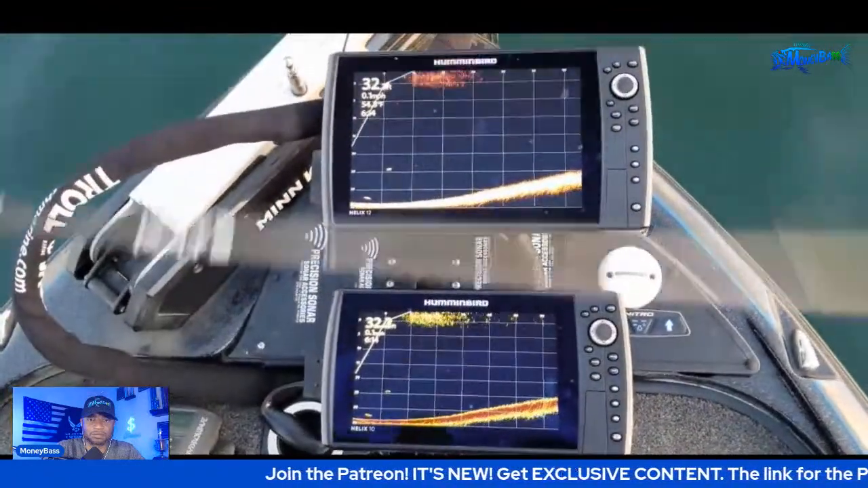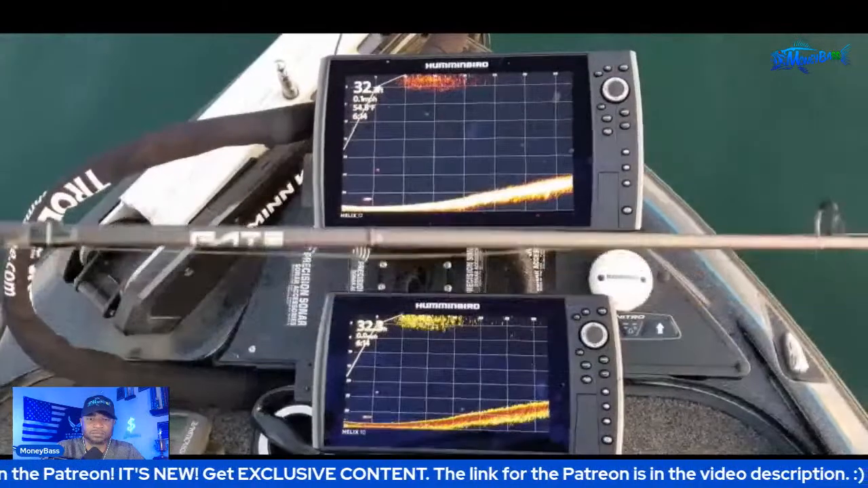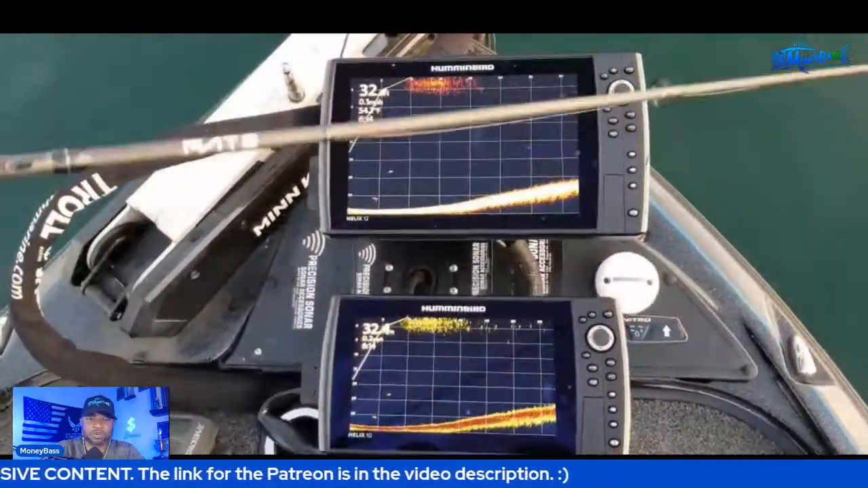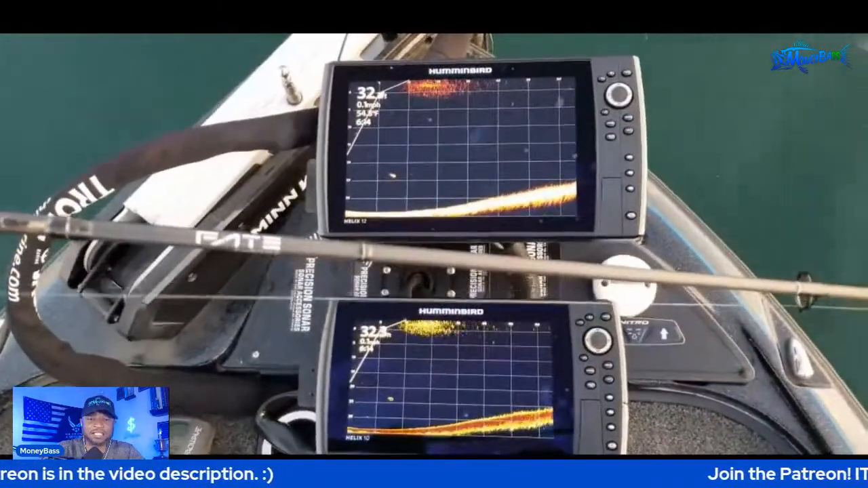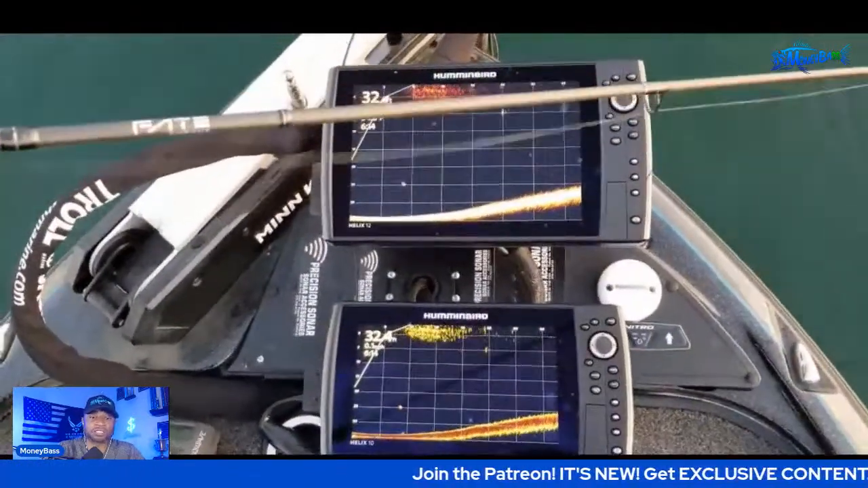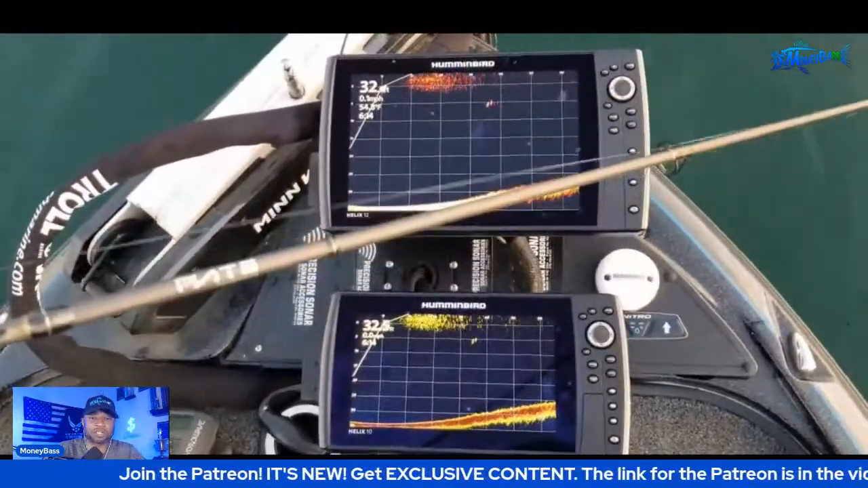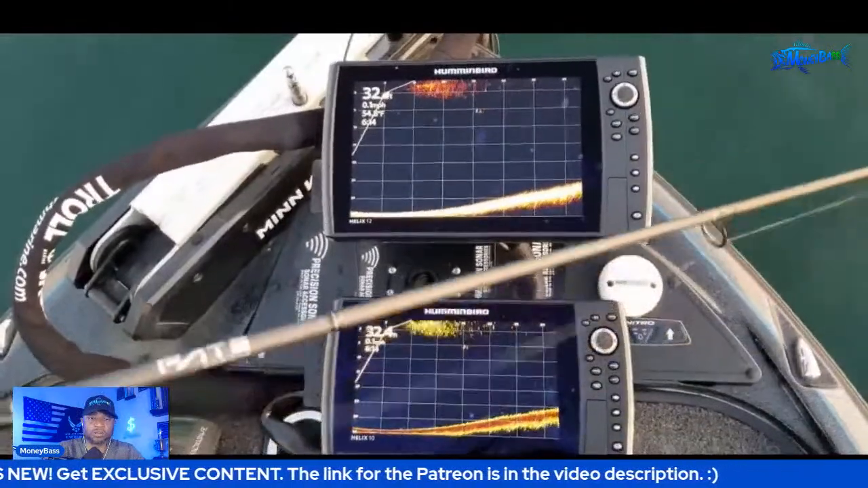I cast that one out past 65 feet, so I had to wait for it to come back in range. And just look on both screens. The one down on the bottom is the 10-inch Helix, and it's just on a different color palette. But in this situation, it just seems like that one had a better pop. It had a brighter return than the one on the top, which is the 12. The 12 was on the top.